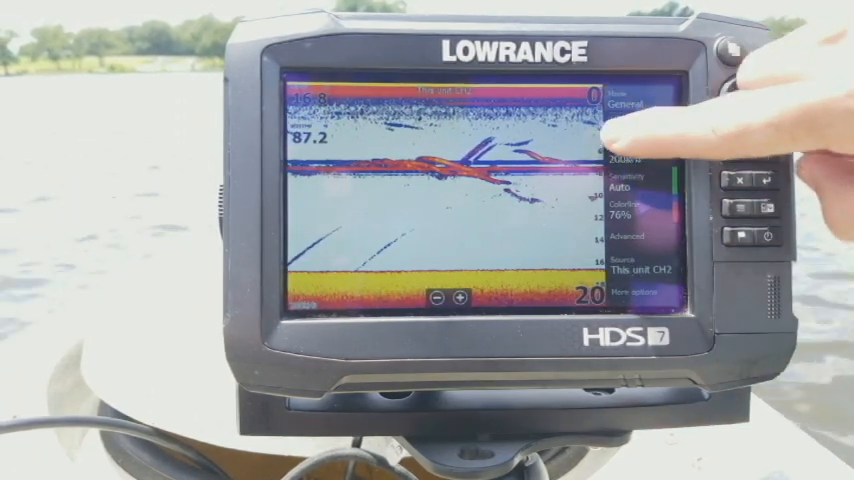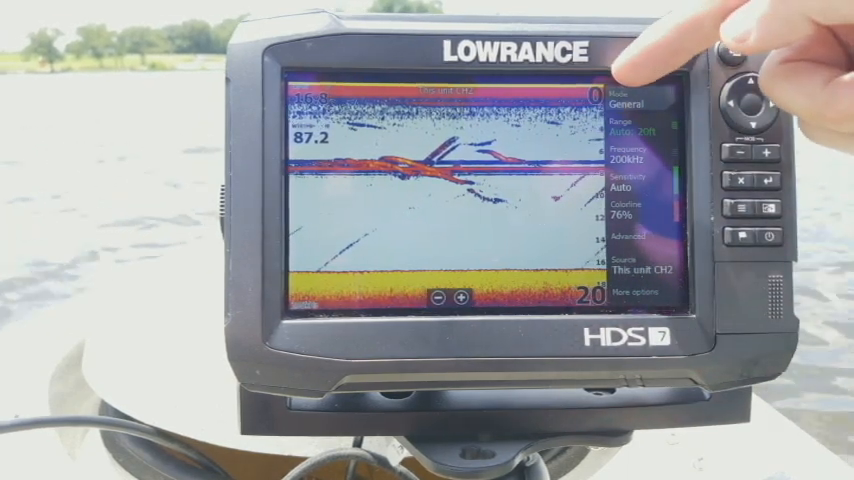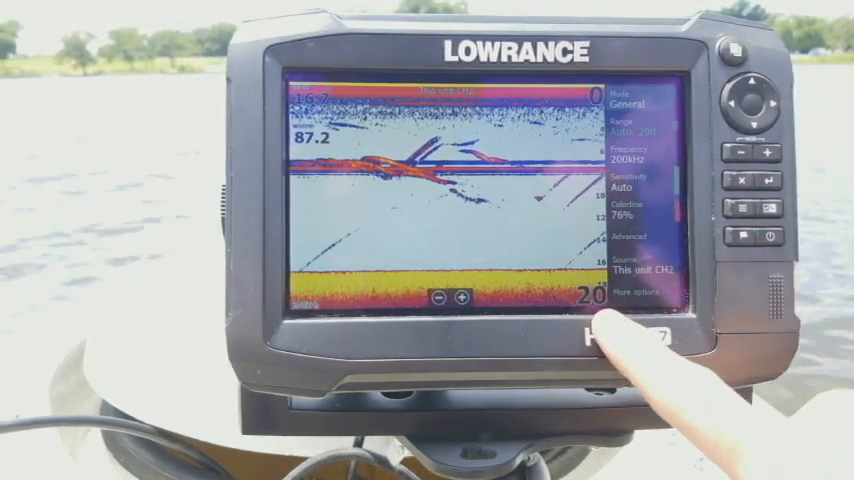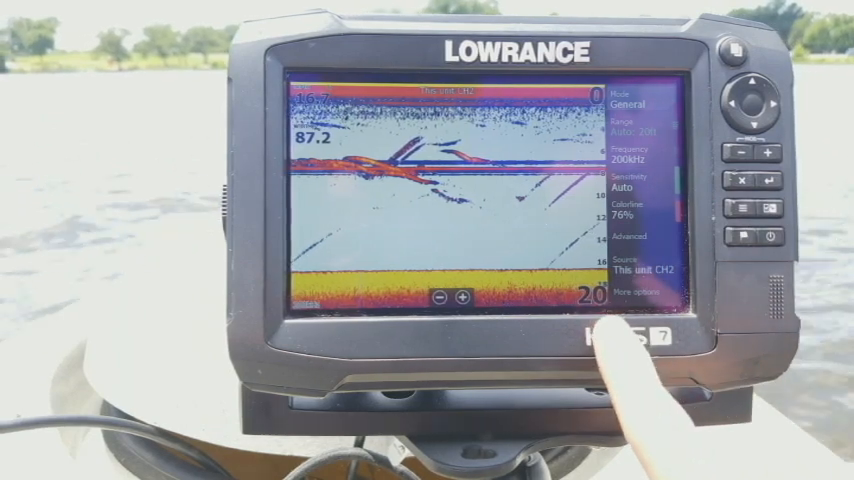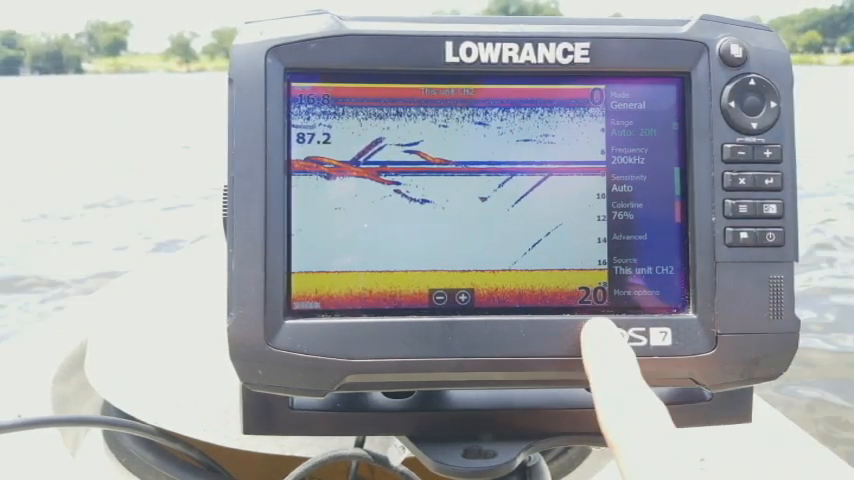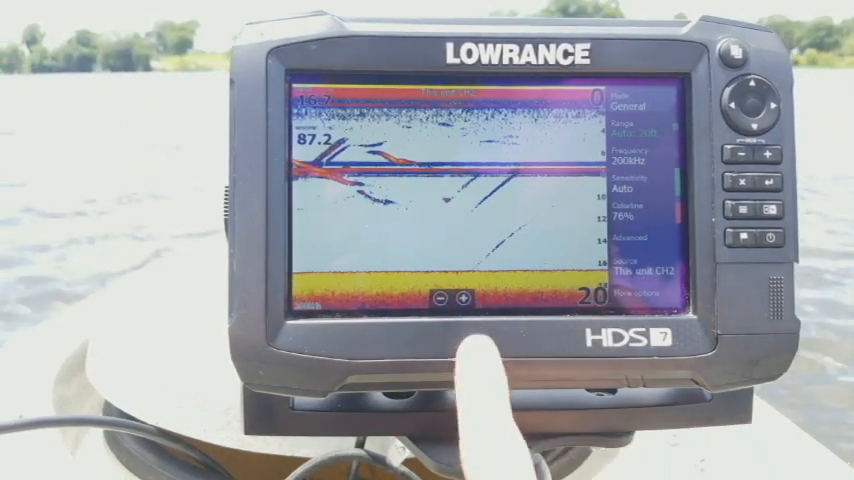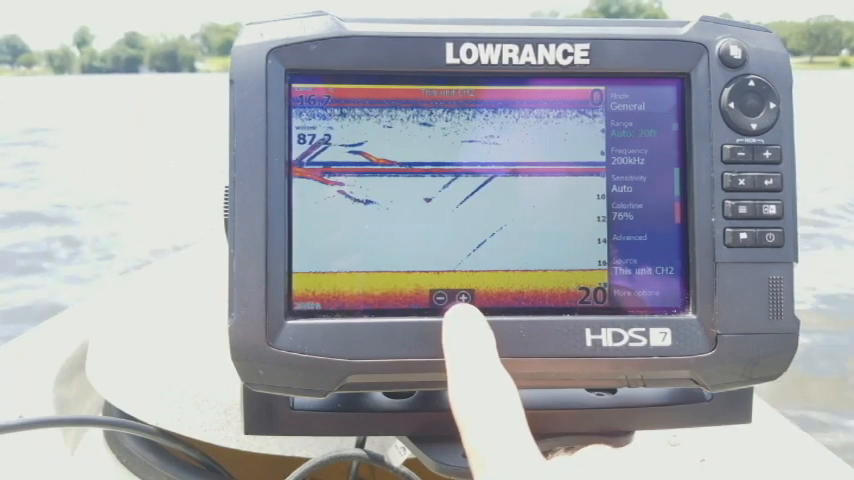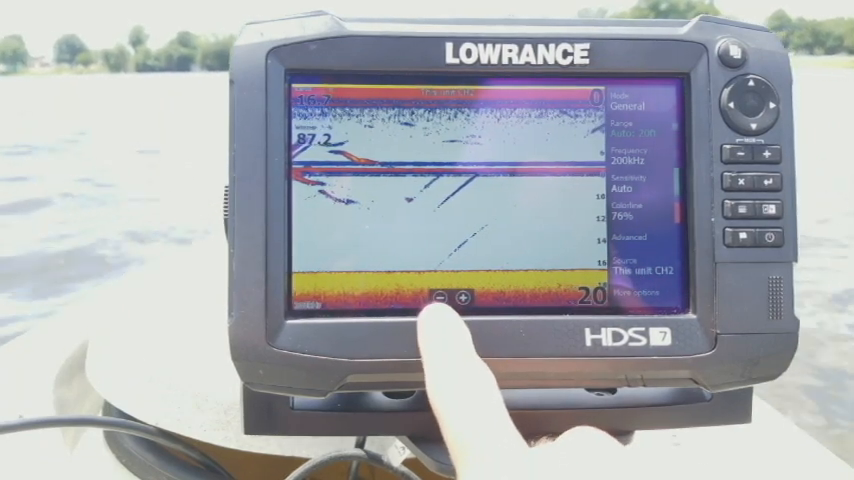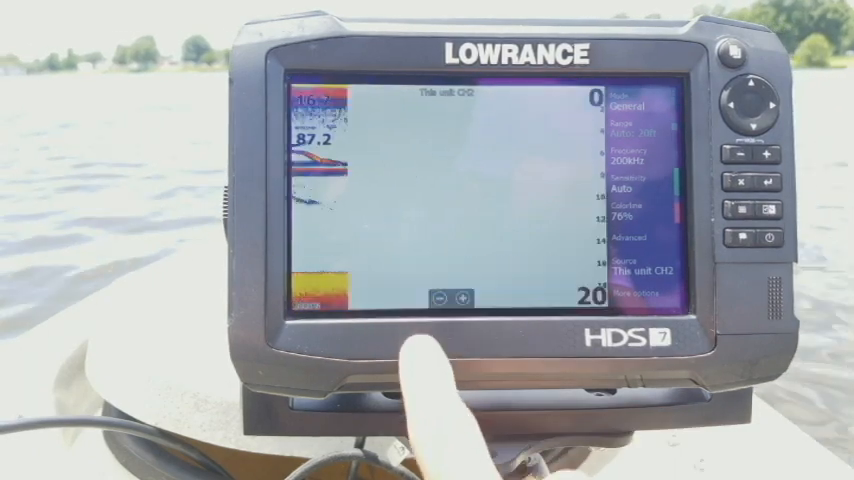You've got your depth scale that goes down the side over here. It starts off at 0 at the top and goes to whatever range you have it set at down here at the bottom. As you can see, mine starts at 0 and goes down to 20. You have your bottom image, which the bottom's right here, and then you have your plus and minus buttons right here, which are your zoom in and zoom out. Your plus will zoom in, your minus button will zoom out.